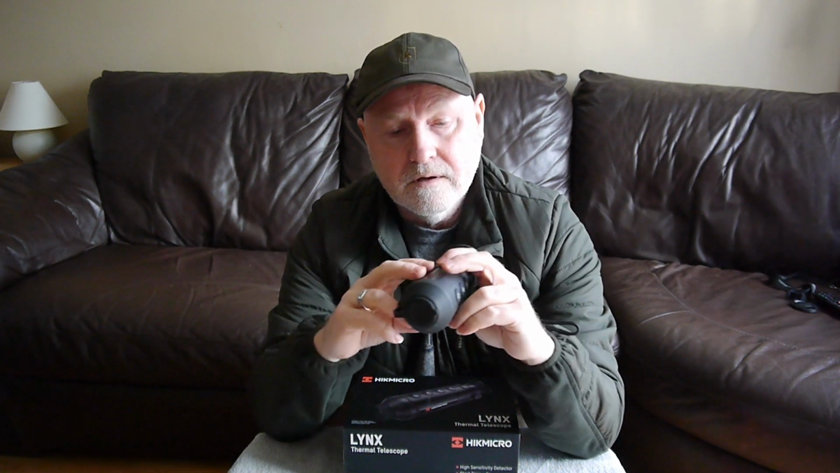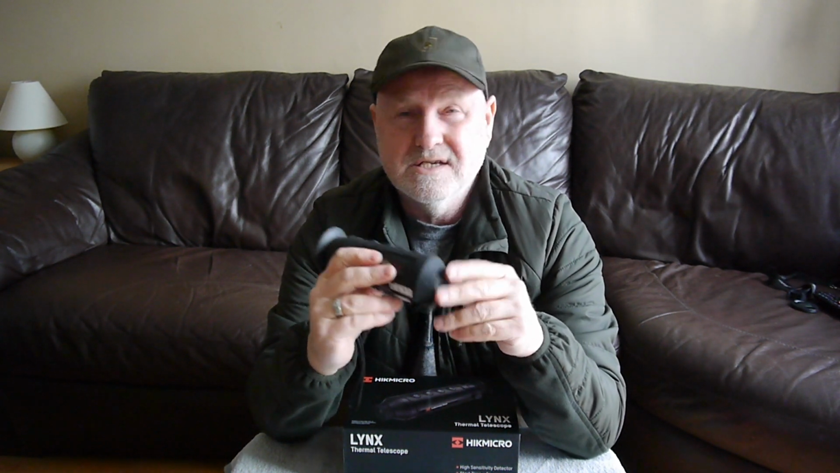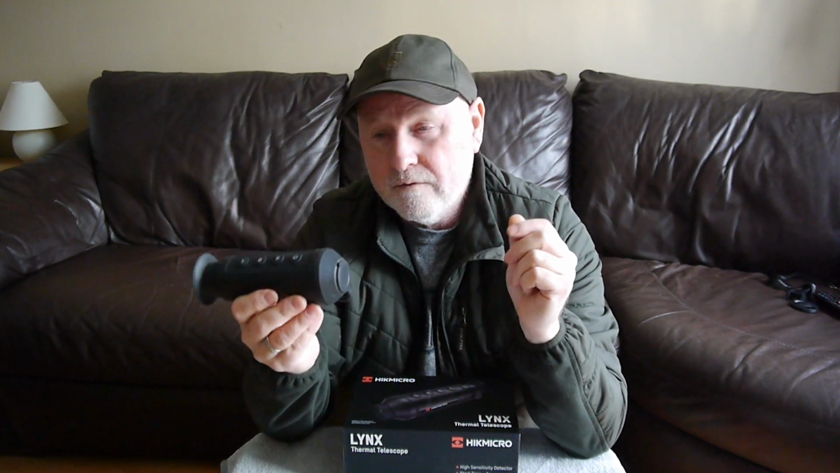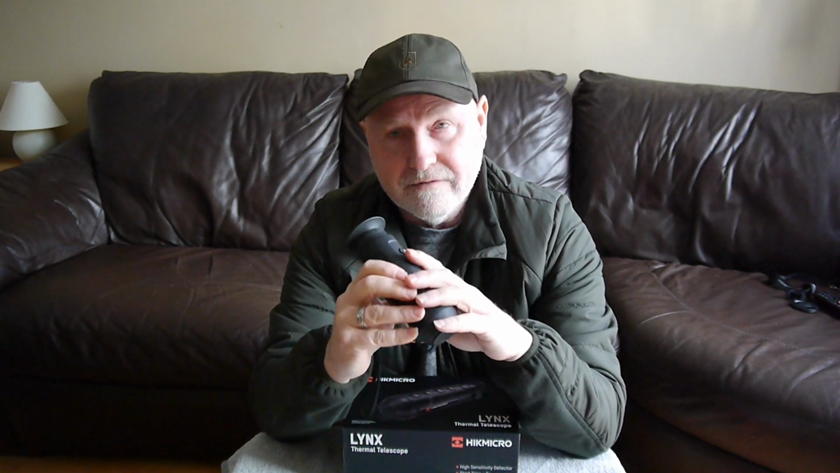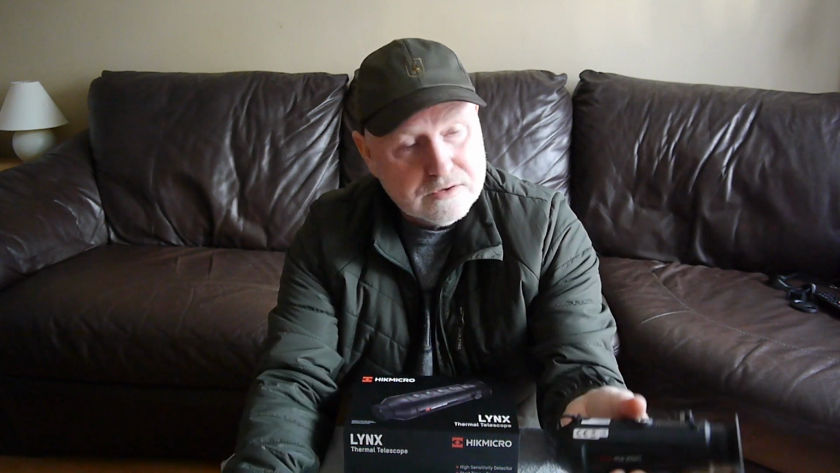Okay, now I've got a MacBook. It's not a new MacBook, it's a good few years old, probably 4 or 5 or 6 years old, and I couldn't get this device recognised on that MacBook at all, with the Wi-Fi on, with the Wi-Fi off, with everything. I've also got a Windows-based PC, which is a little bit older than the MacBook even. Wouldn't even recognise that either.